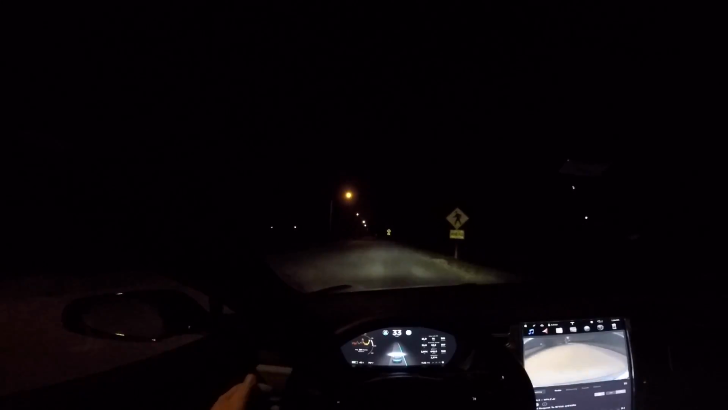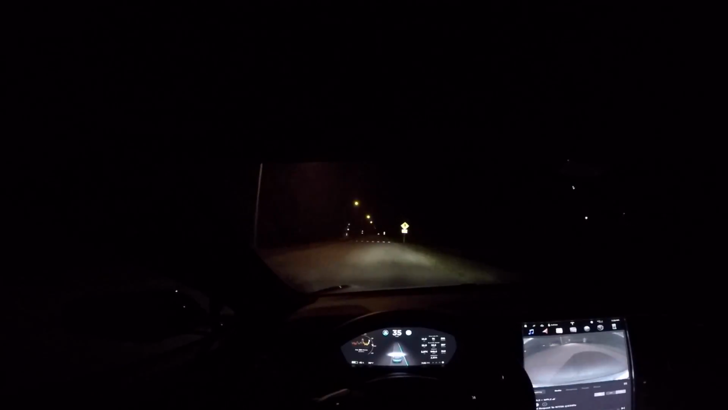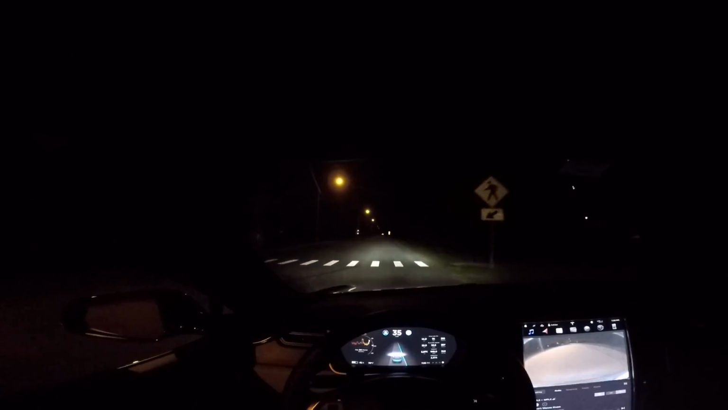And yes, I always look behind me before I make U-turns. 3-point U-turns. Alright, so one last test and then I gotta go home. So high beams. See if that has any change in visibility.